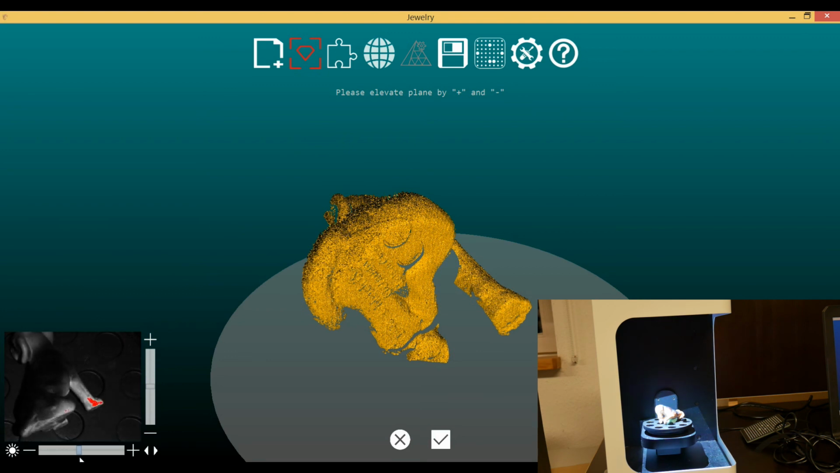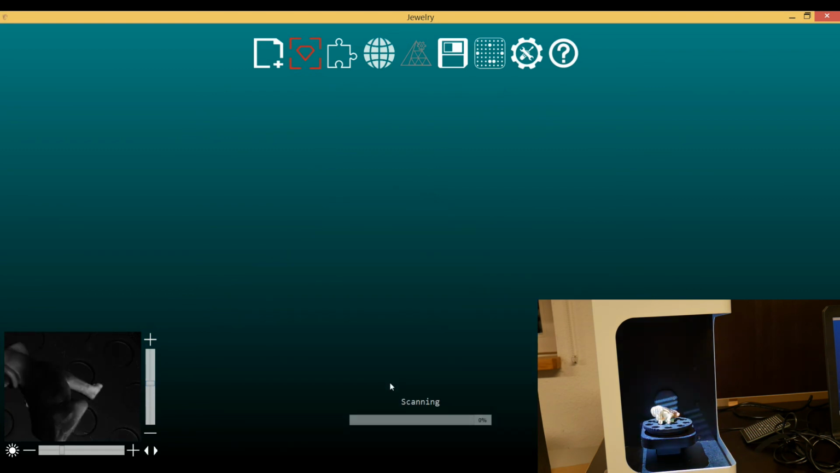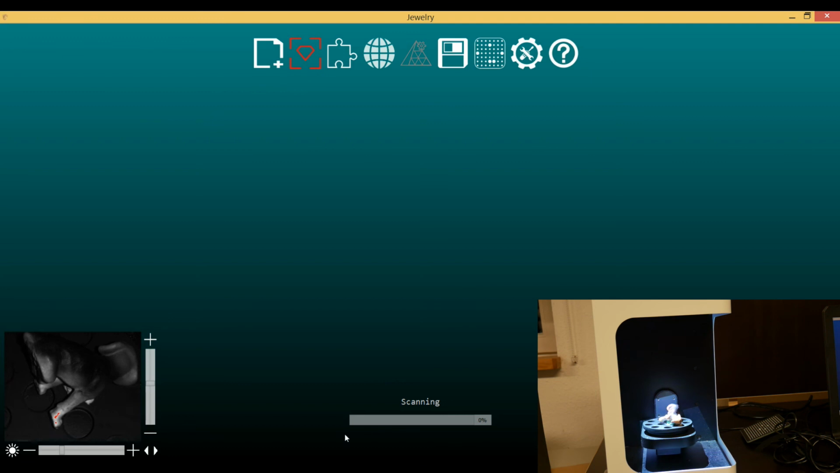So I can still go up here in the brightness level of the cameras, and I can still, let's say, adjust that cutting plane like before, and afterwards everything is like in that scanning process with that different fixture for the coin.